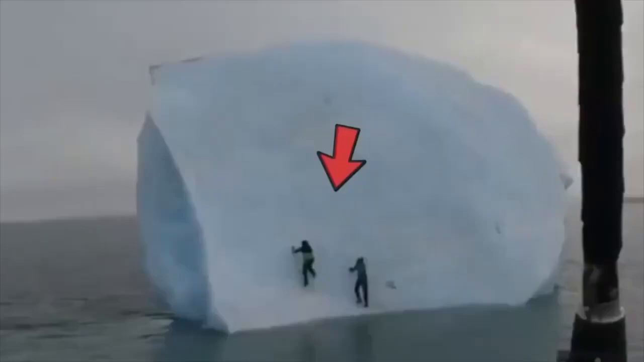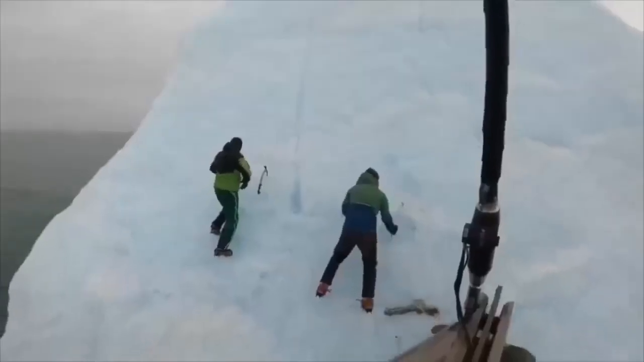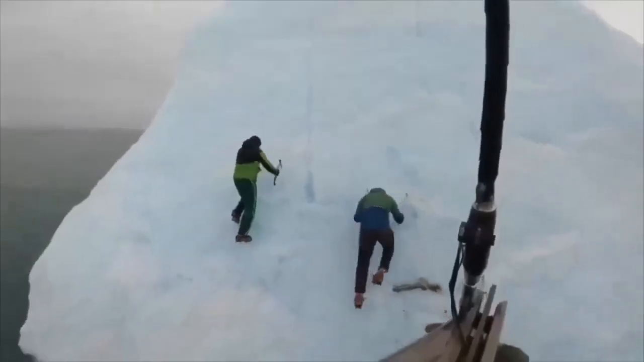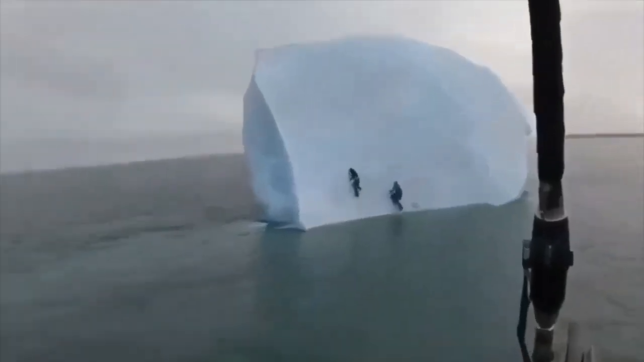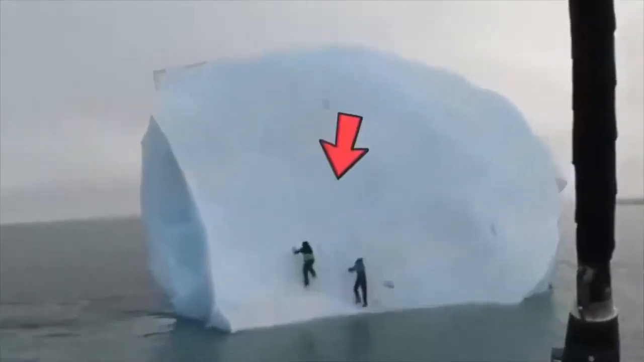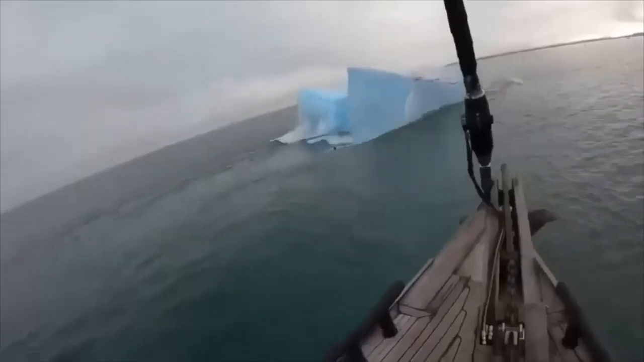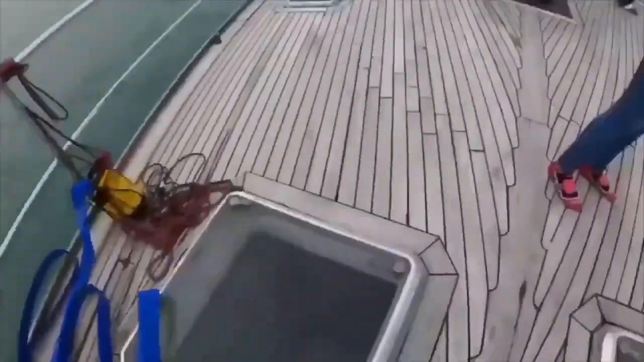Flipping iceberg. These thrill seekers thought it would be a cool idea to climb a giant iceberg, but things quickly went south when a massive chunk of ice rolled over on top of them. Talk about a chilling experience. Luckily, they managed to escape with their lives, but let this be a lesson. Sometimes it's best to just stay on solid ground. Don't you guys agree?